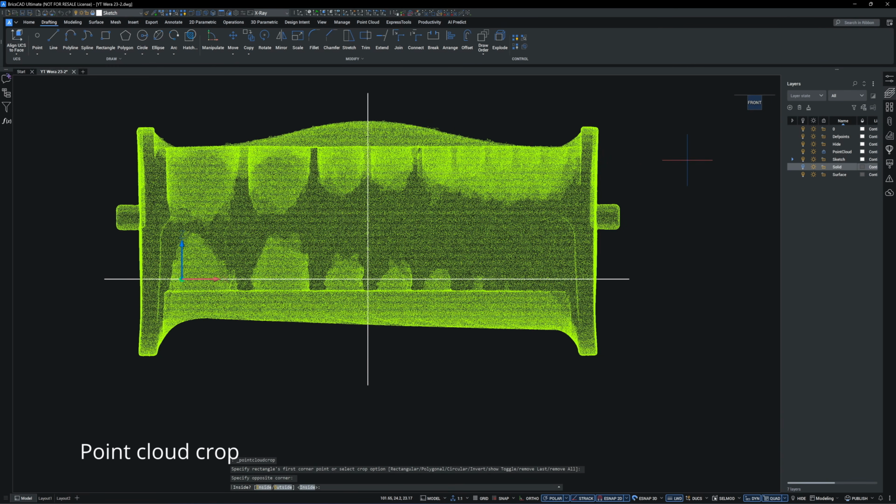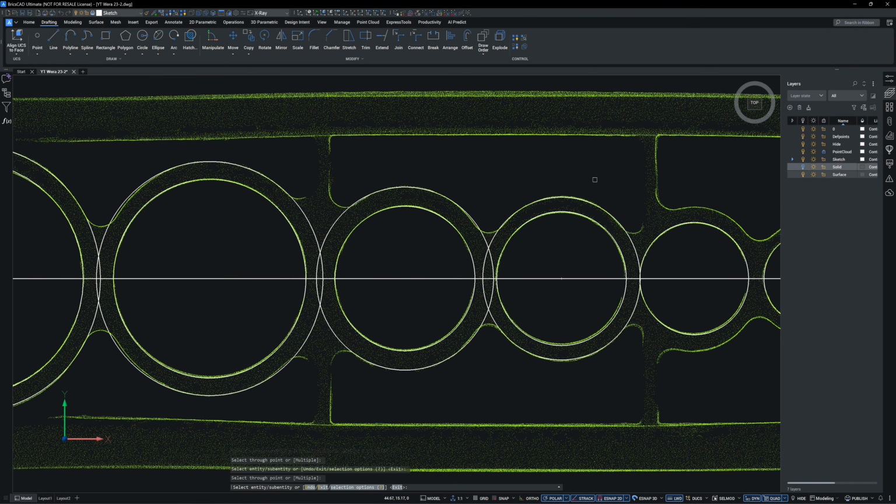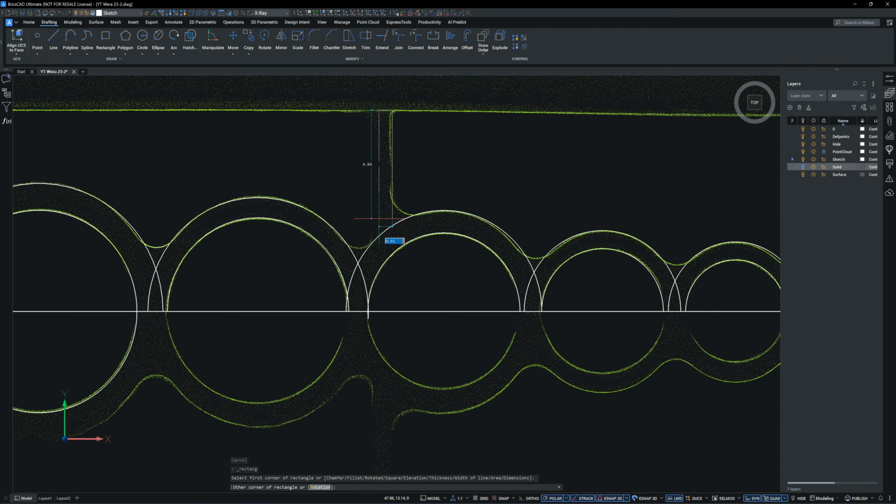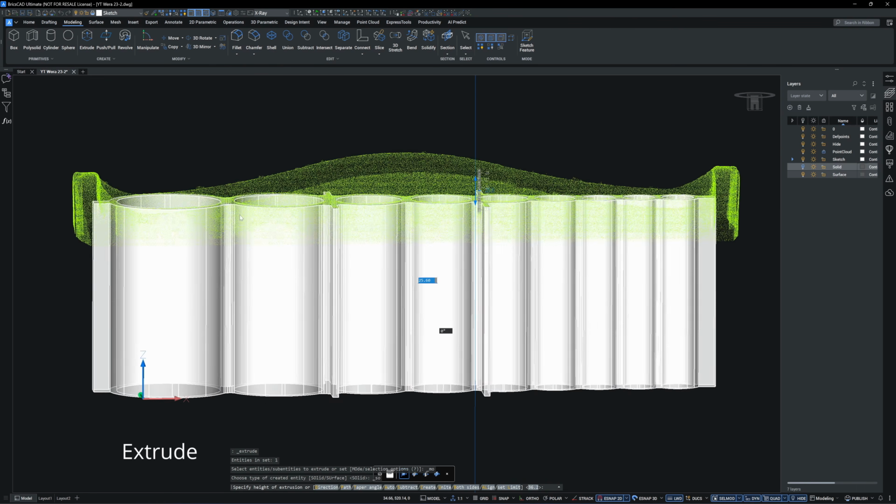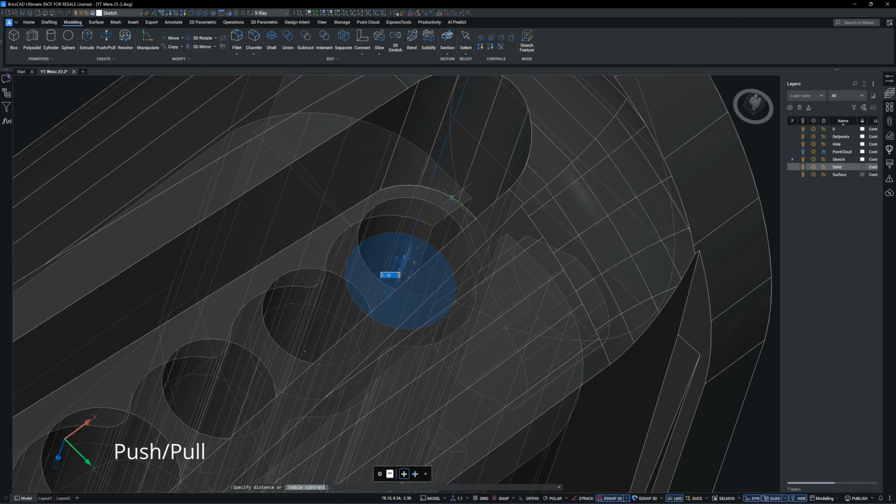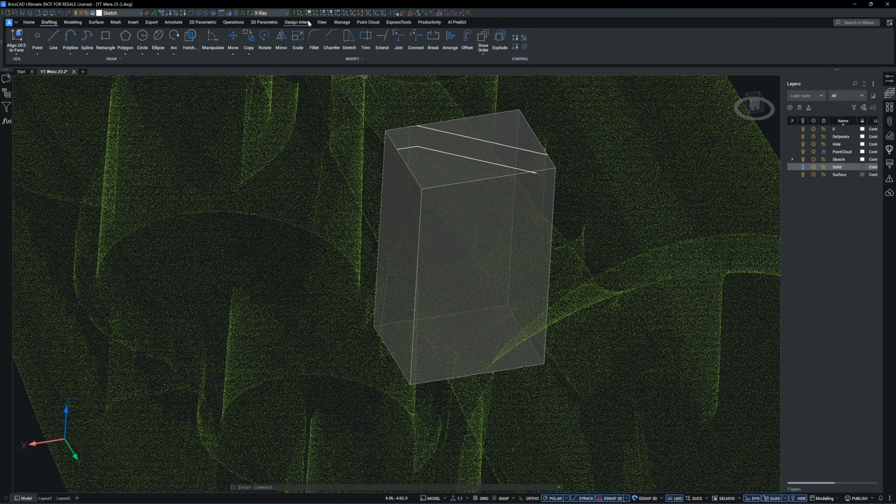Now I'm creating the holder profiles for the 2 bits. The sketching performance in BricsCAD is excellent. You won't run into issues with unclosed loops, and if you do, they are very easy to locate and fix. When you are doing reverse engineering professionally, project time has to be kept to a minimum. If you run into a problem, you need to fix it quickly. For example, when I couldn't fillet one of the corners, I had the option to create it using surface patching instead.